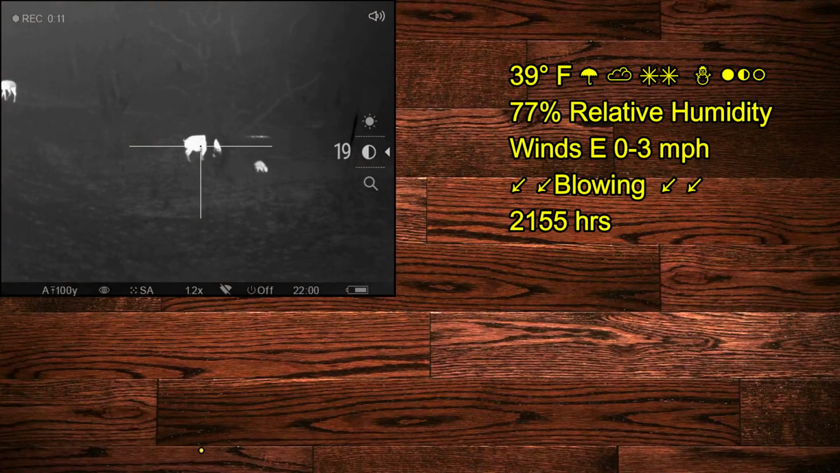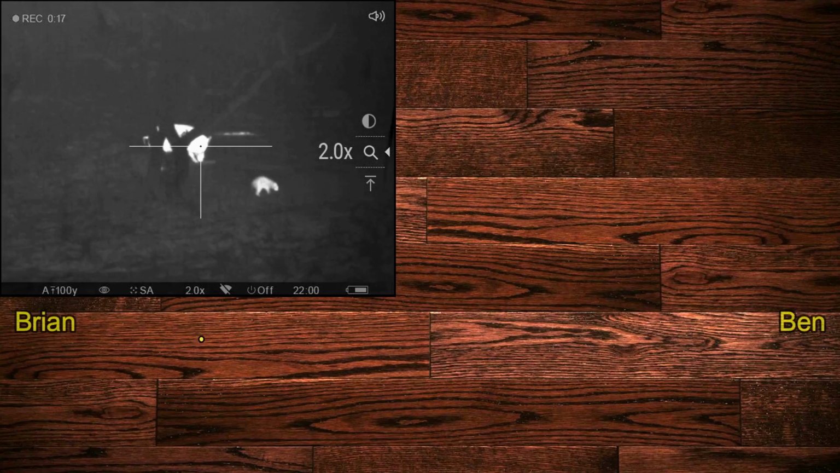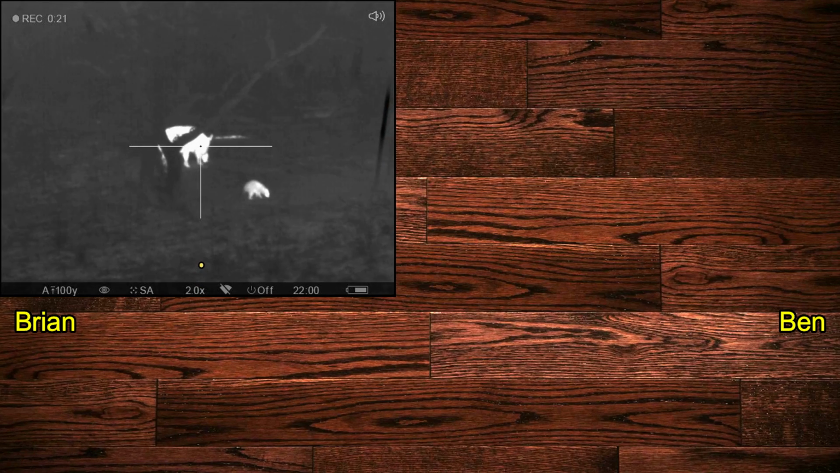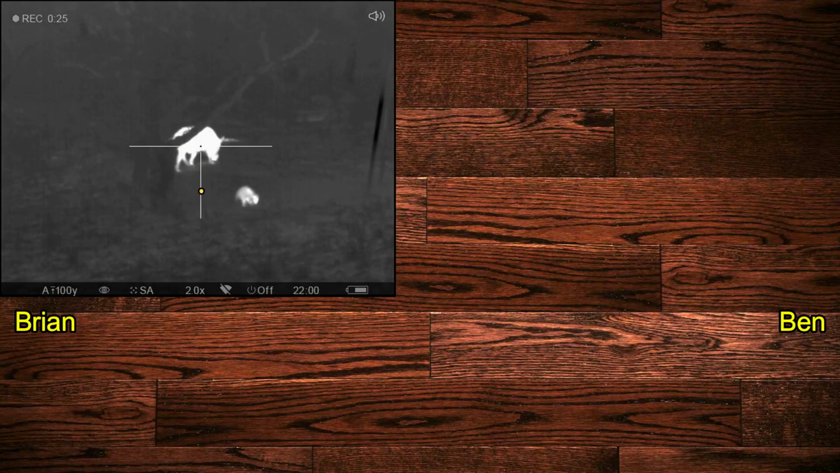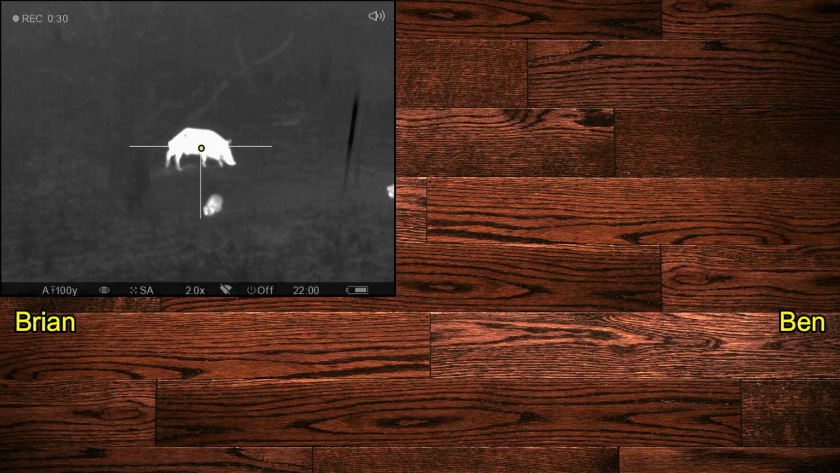Along about 10 o'clock, a hog finally came in. I got my rifle up and on the hog. At this point, we're waiting for Ben to get powered up with his scope and his recorder. I'm adding an aiming dot that you can see rising up to the center of the crosshairs, just so that you can better see where I'm aiming when I take my shot.